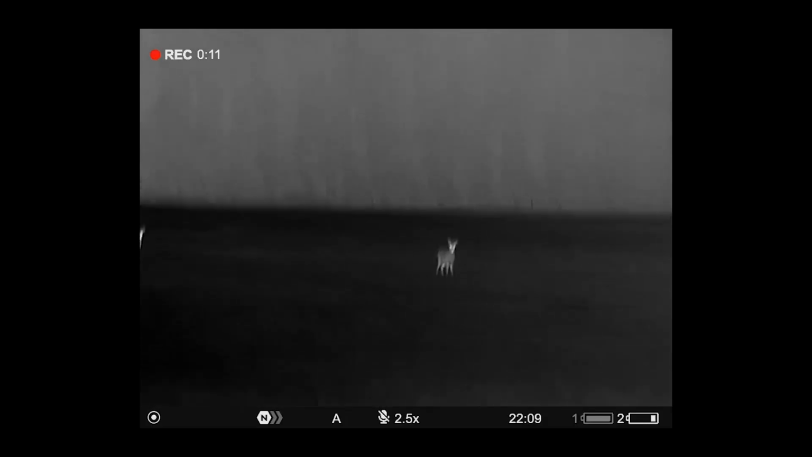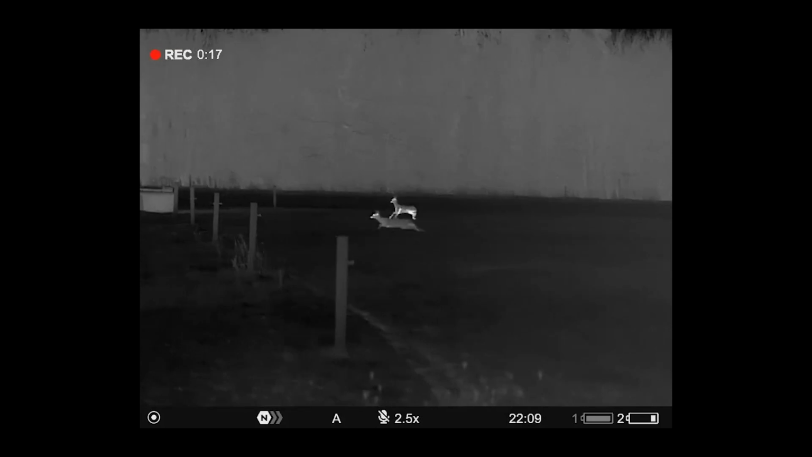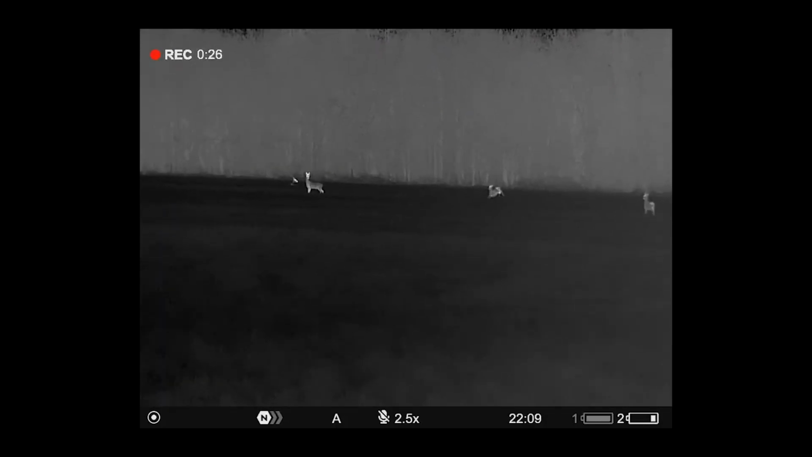And again, roe deer, looking at a group of roe. Again, I opened the gateway, turned around, and there's a roe about 75 metres from me. But then it transpired there were like 5 or 6 of them, cutting through and running through. And it was lovely to see. But you see with the thermal, you've got the detail; it really brings it out.